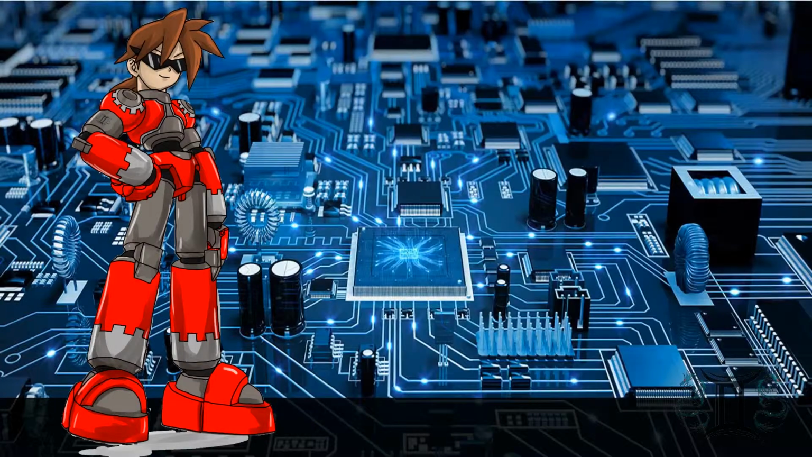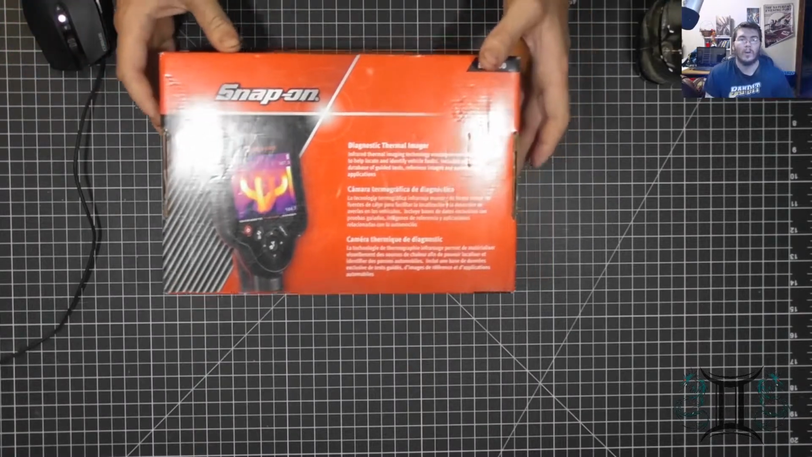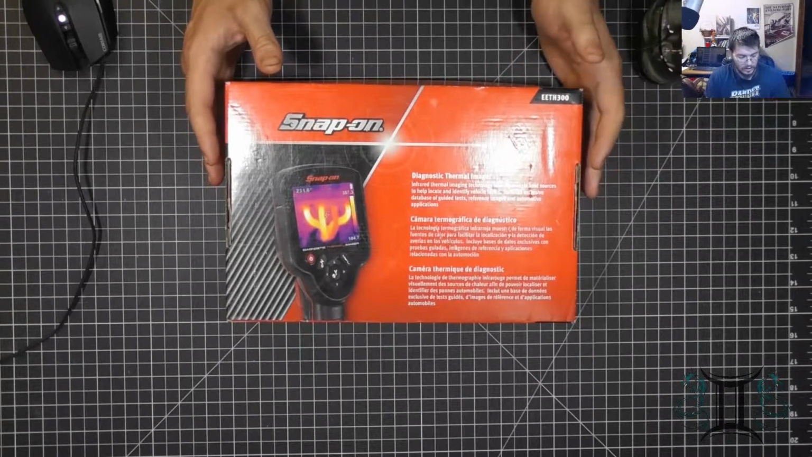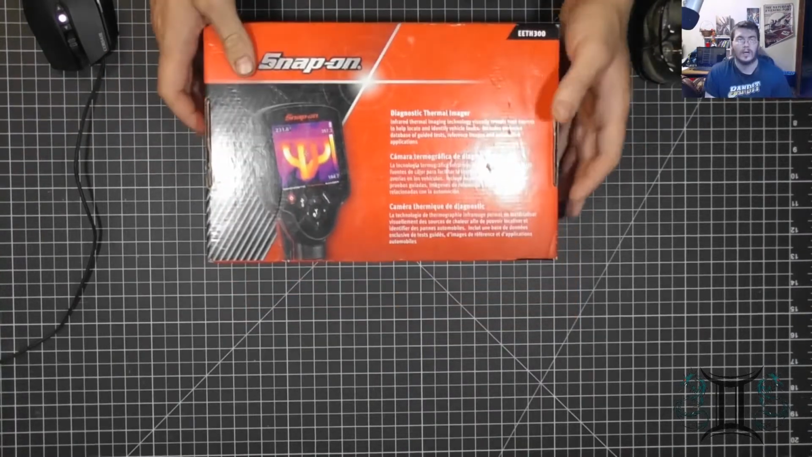And let me go ahead and minimize myself here. And let's bring up the overhead camera. What we have here is a Snap-on thermal imaging camera. And this is the EETH300 thermal imager.